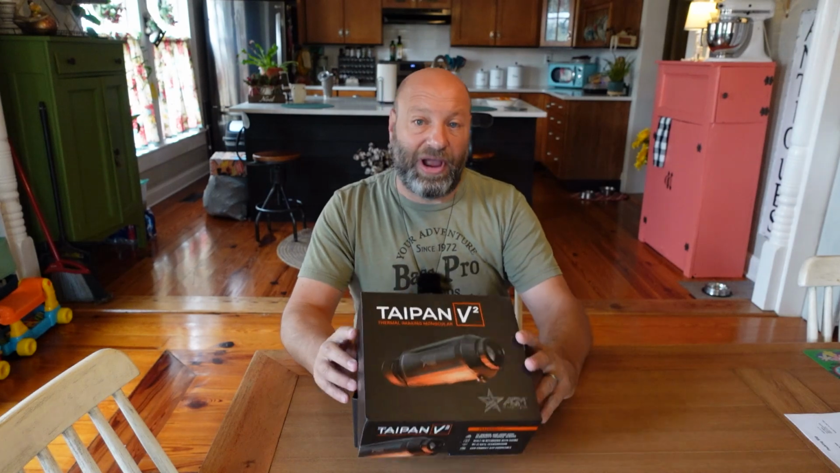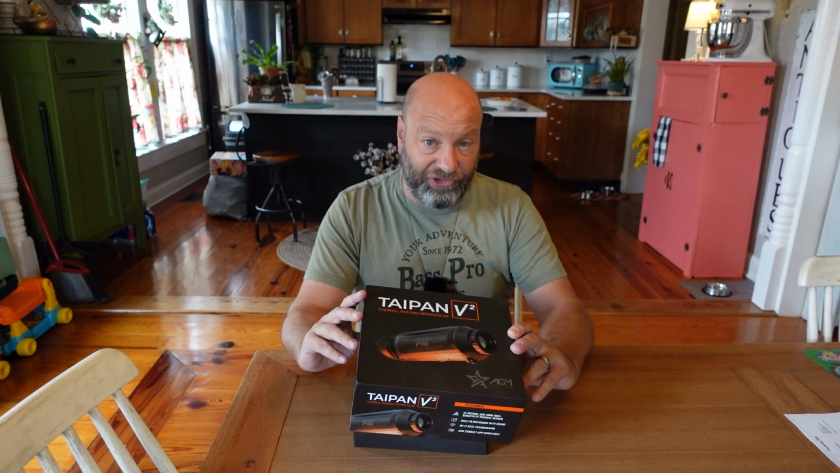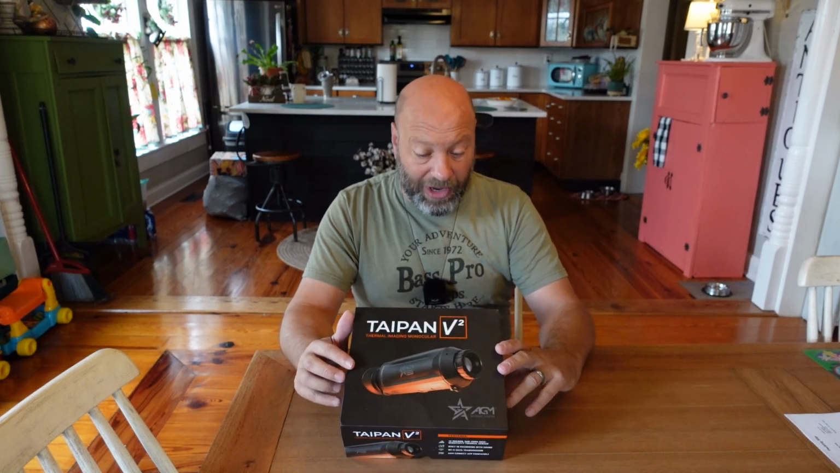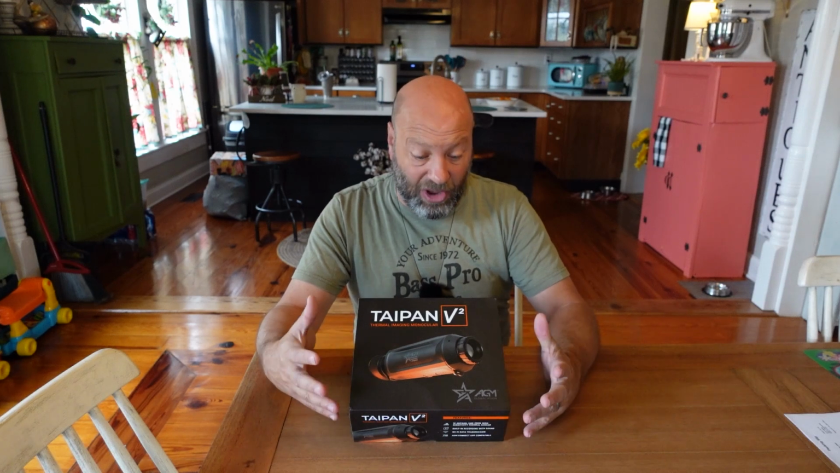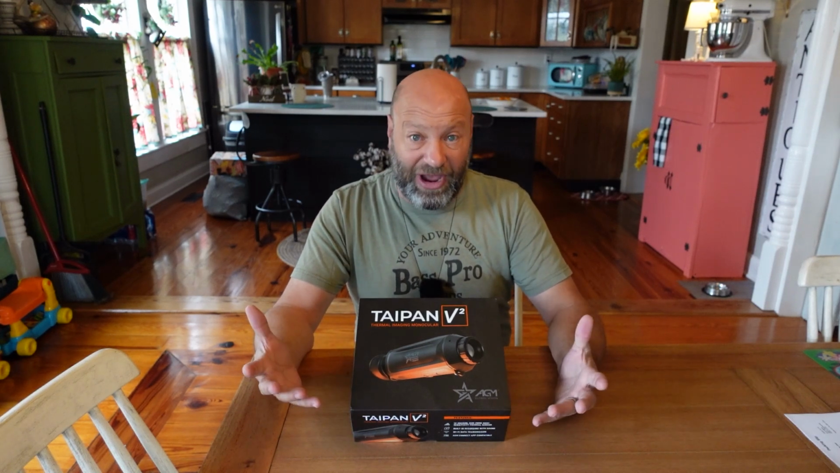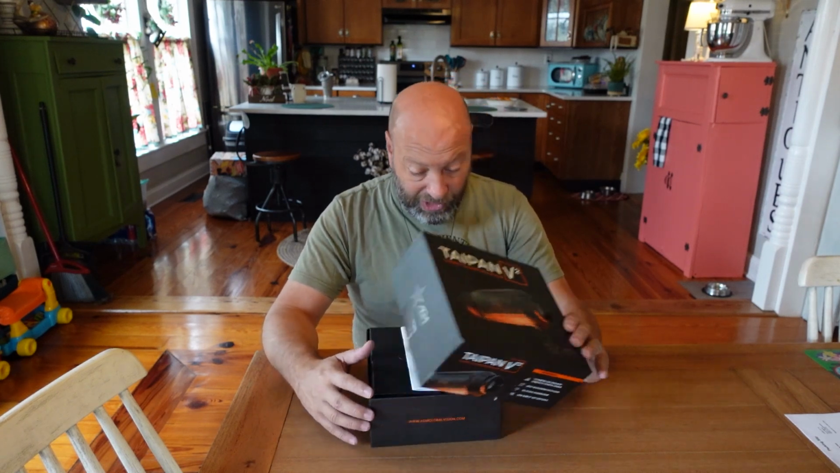This is almost their highest resolution. They do got a couple models above this that are way out of my price range. But this one is reasonable enough that anybody can probably afford this. I mean, it costs just a little bit more than your average iPhone does today. And yet this thing has got a lot of potential to it. So we will look at it.